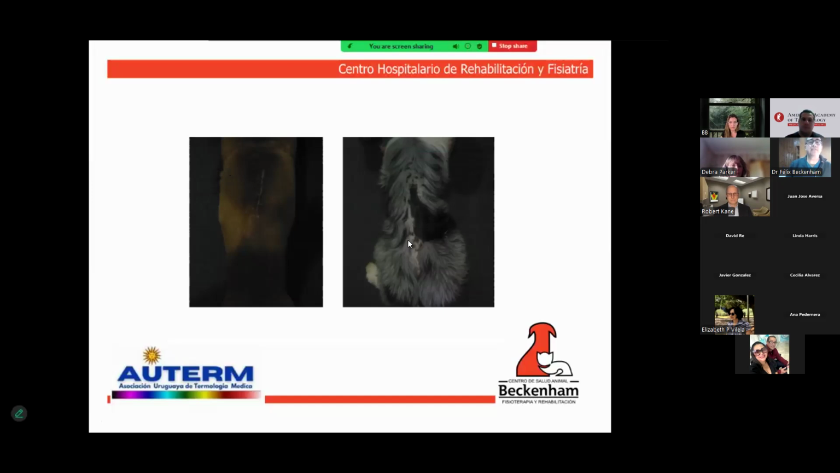The next slide. Jim is a greyhound rescued from an accident. Unfortunately, his right hind limb was amputated before arriving at our center. They met us after the surgery, when he was about to lose his left arm as part of the after effects of his wounds.